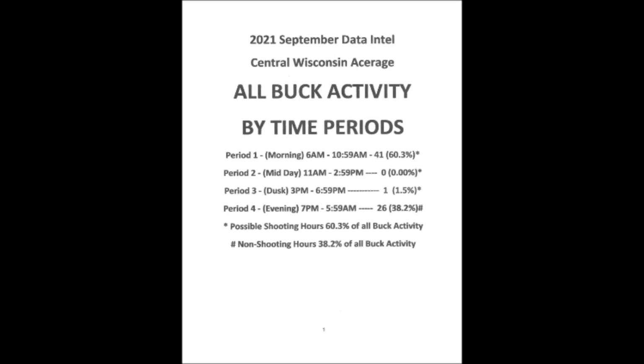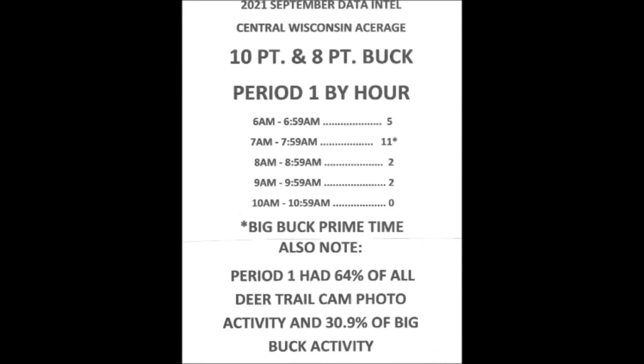And in September, 60+% of buck trail cam photos were taken during shooting hours. And we take a deeper dive into data mining period 1 to show the 8 and 10 point activity on an hour-by-hour basis.